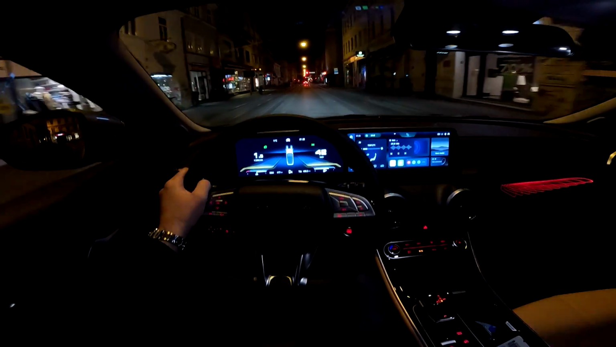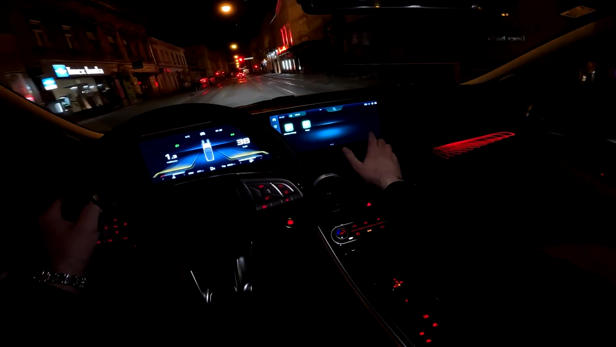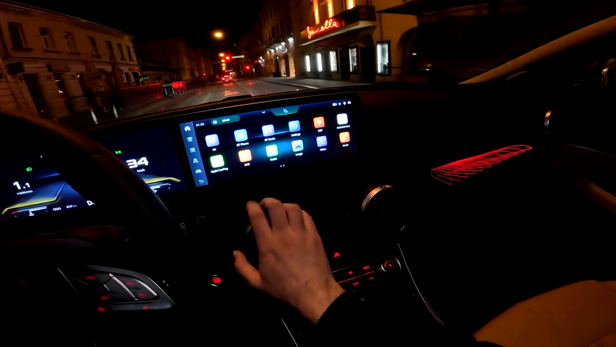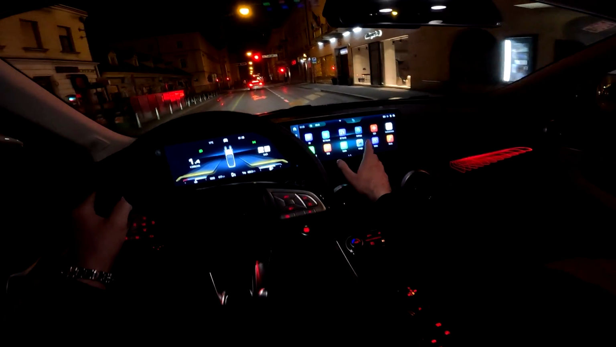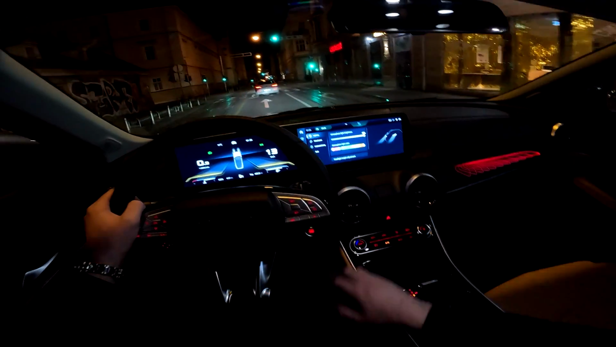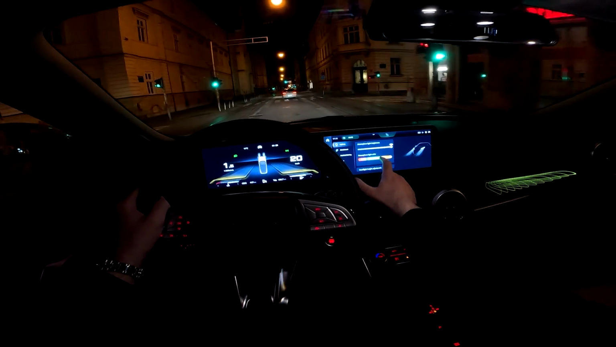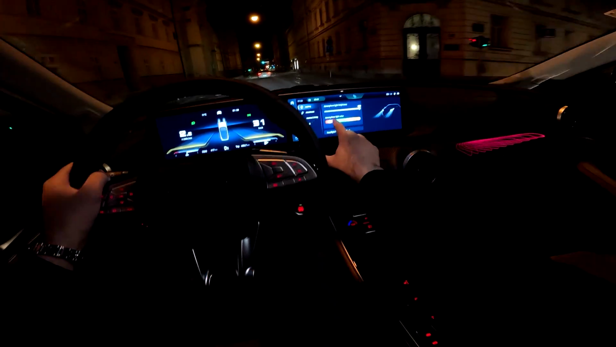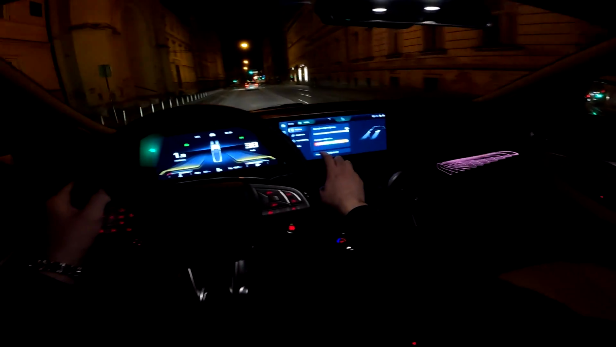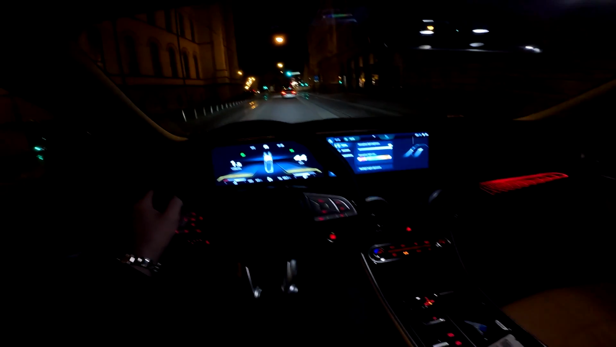This updated model has got the new infotainment system. I really love this layout. You can also have this view with the icons like this, and then here if we go to vehicle settings, you can also change the ambient light color, as you can see here. So tell me in the comments which one is your favorite. I think the red suits the car.